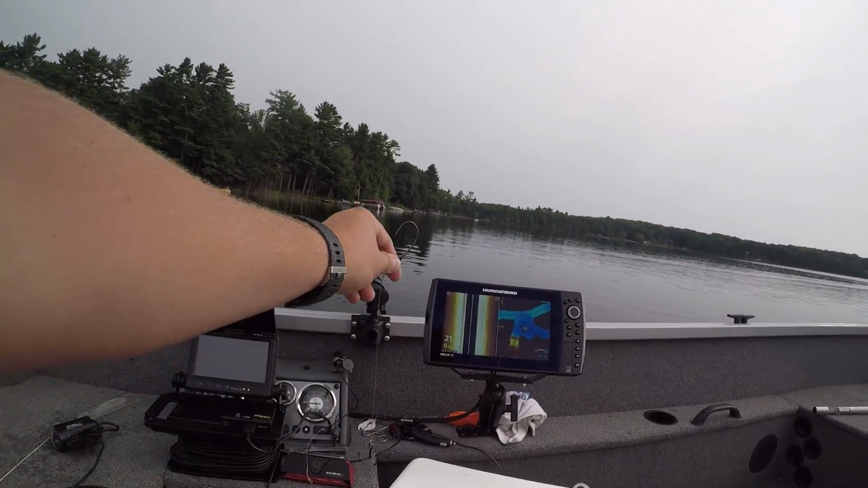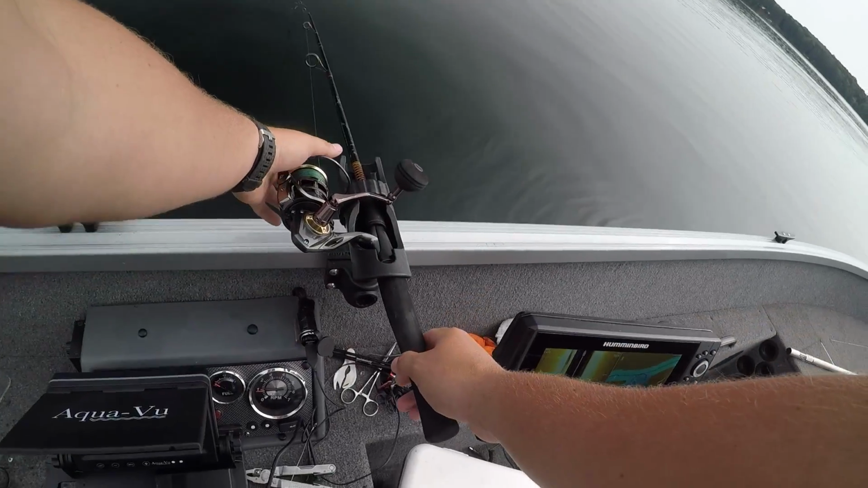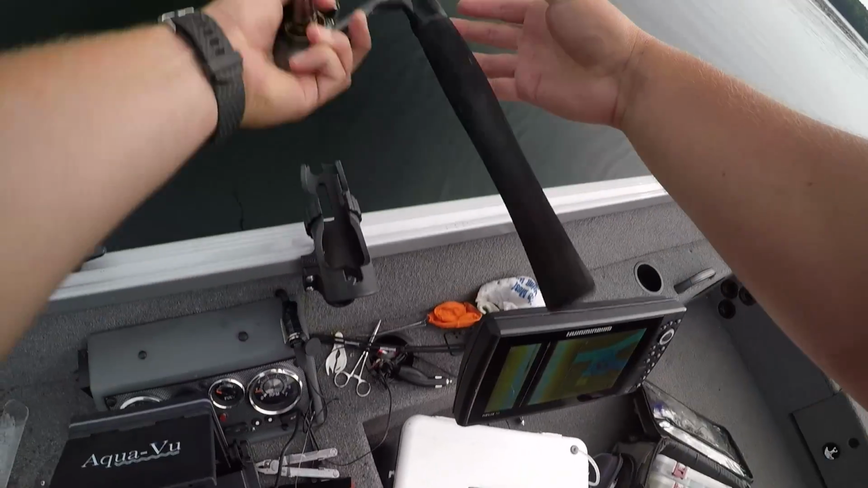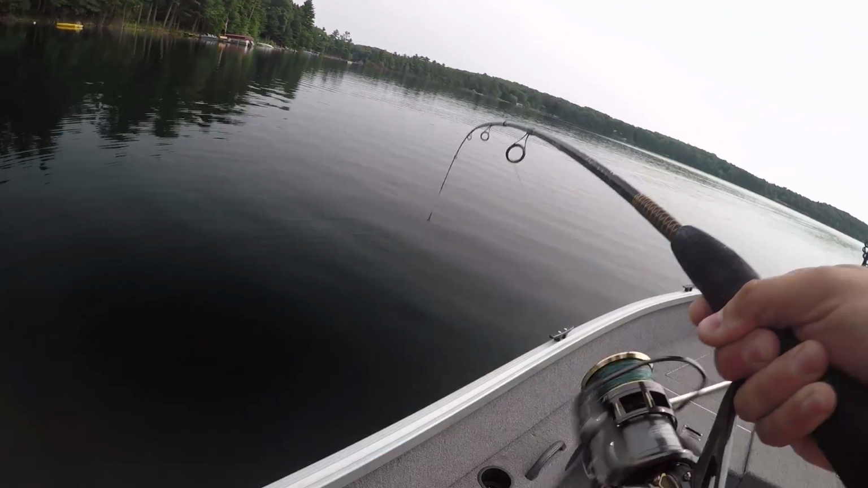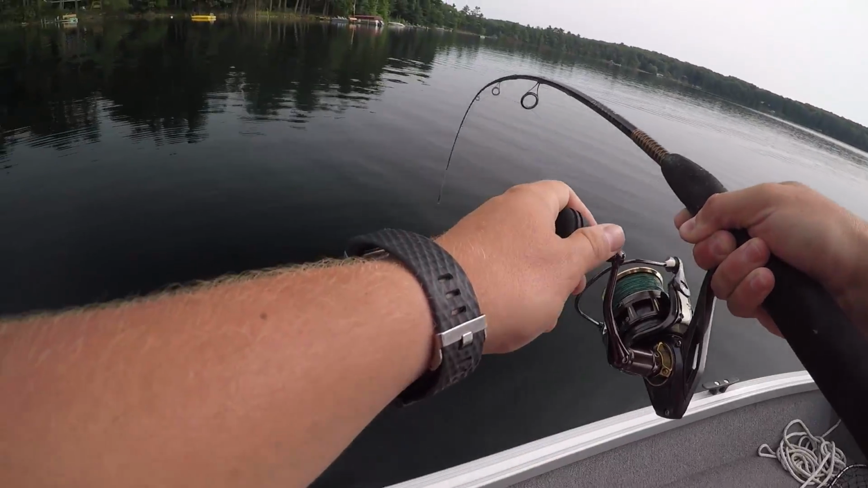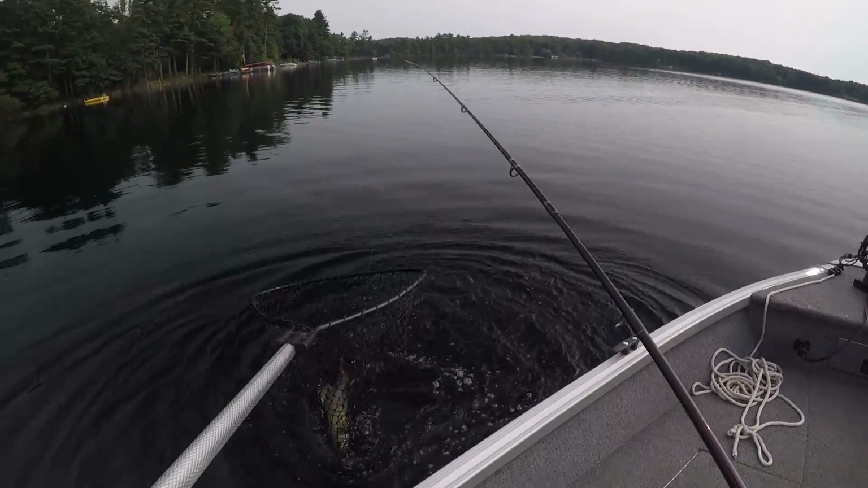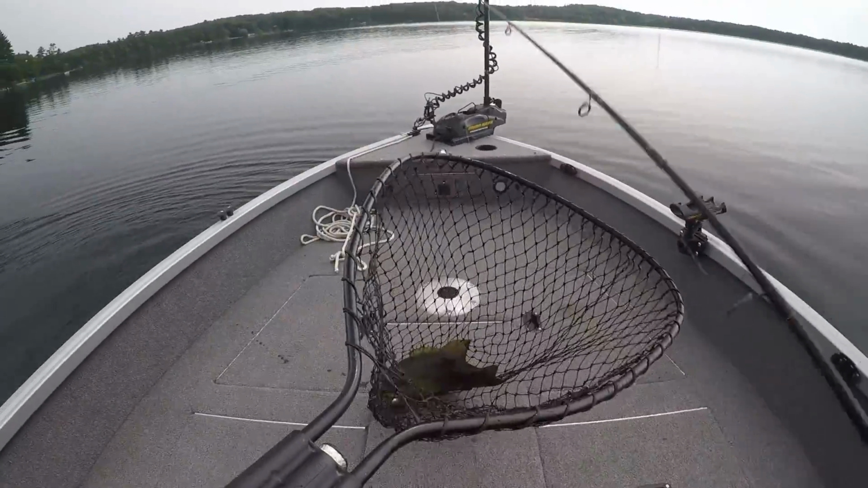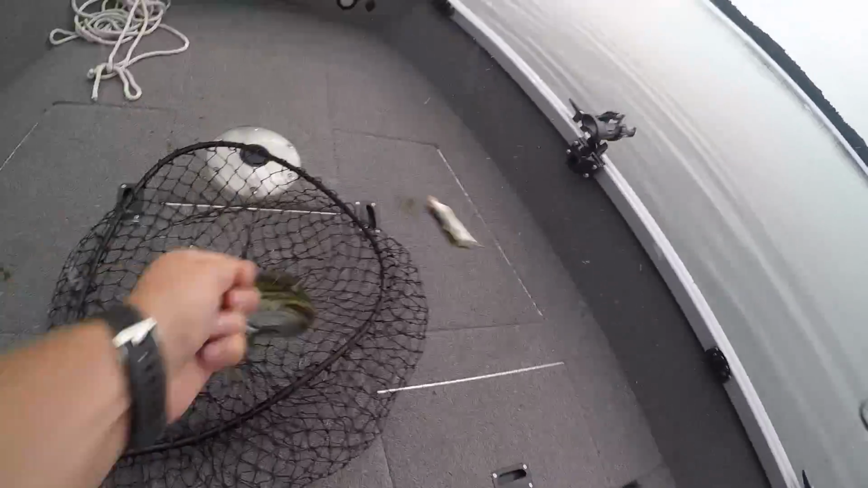Oh, we just had a big. Is it still there? Hope it's a big one. Feels like a decent fish. Come on, guys. Let's go. Get up here. Oh. Nice smallmouth. That's what we were hoping for. Cool, we still got our minnow too. Look at that. That circle hook worked perfect.